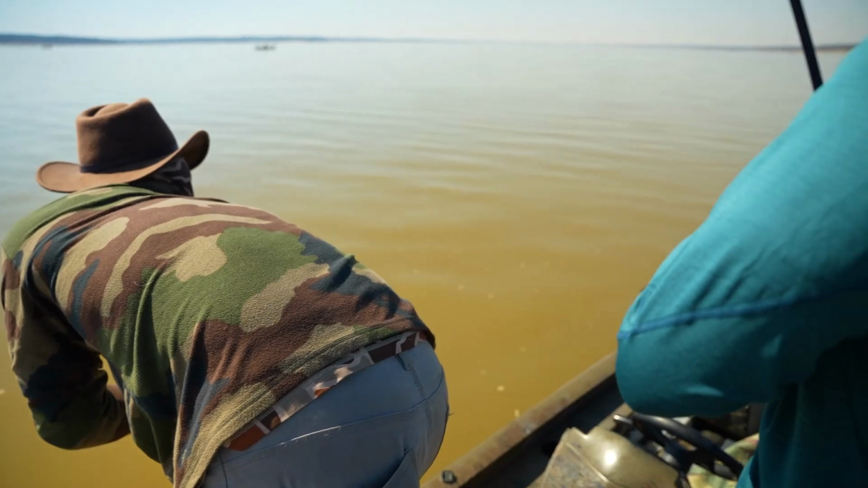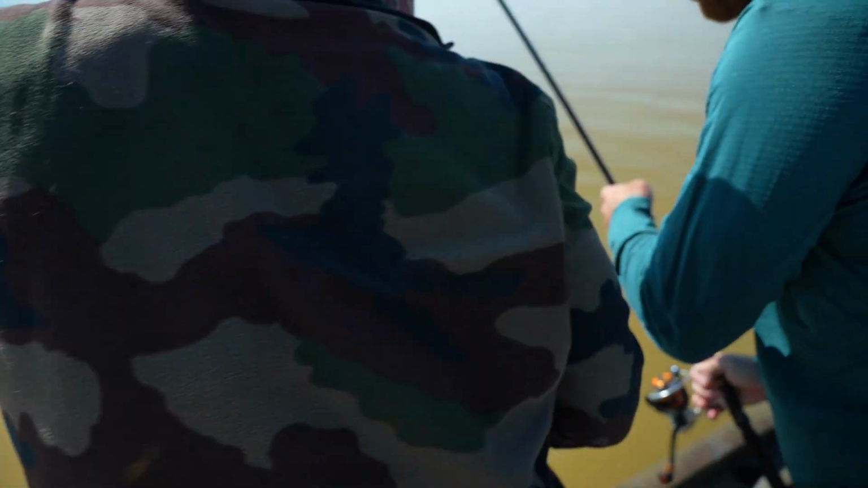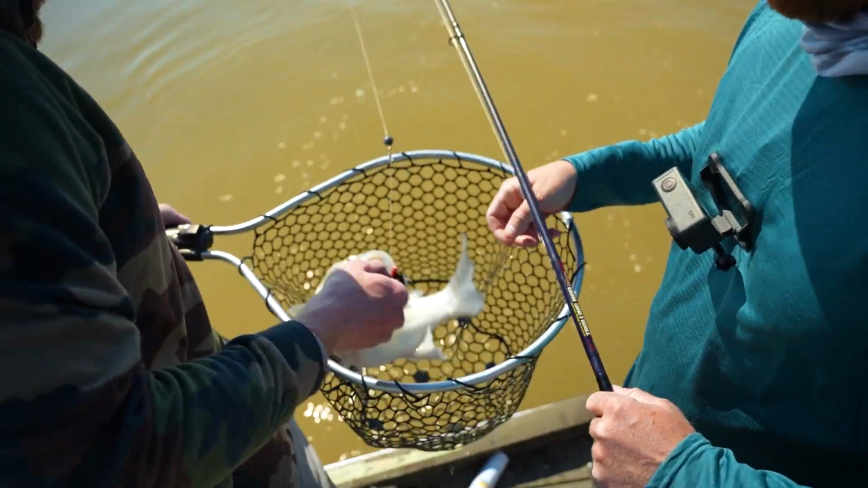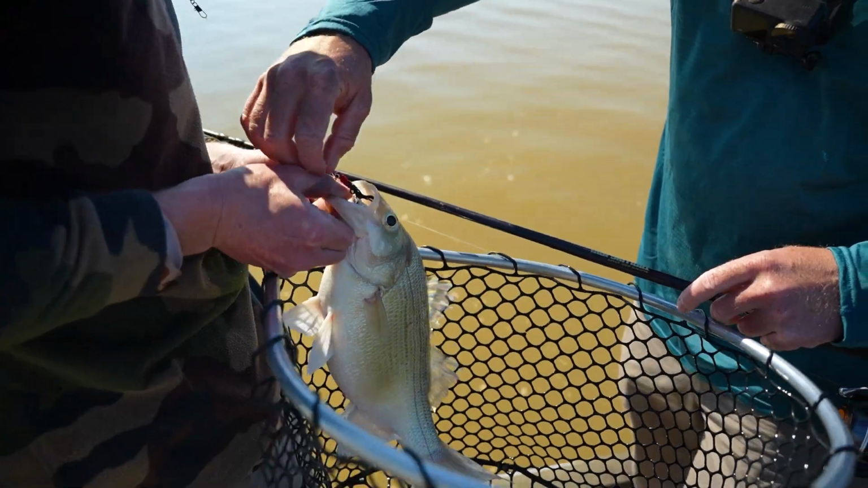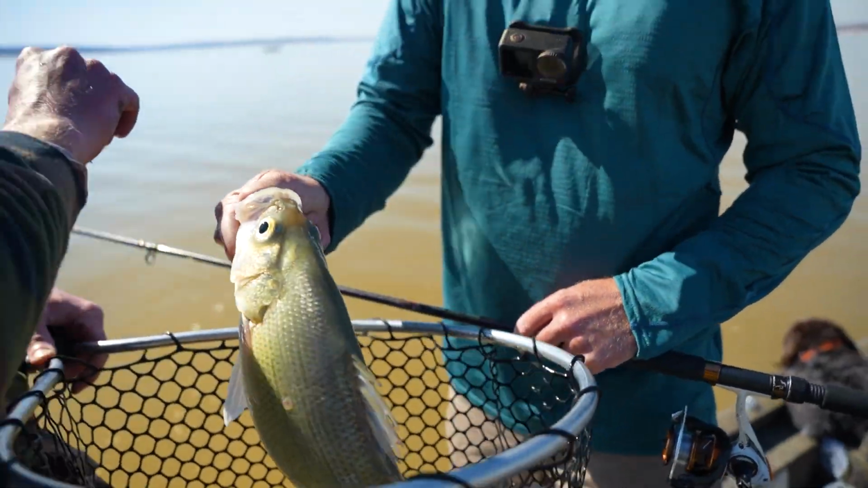Oh my gosh. Dude, that's the biggest one of the day. That's a white bass. Oh, it's a white bass. I was like, oh my God, it's massive. First white bass of the day. That's a toad, man. That's a tank. They're getting ready to spawn too, huh? Yes, sir. Let me see that. Here, hang on, I'm gonna set him down so that you can grab it. Sweet. And look at that.